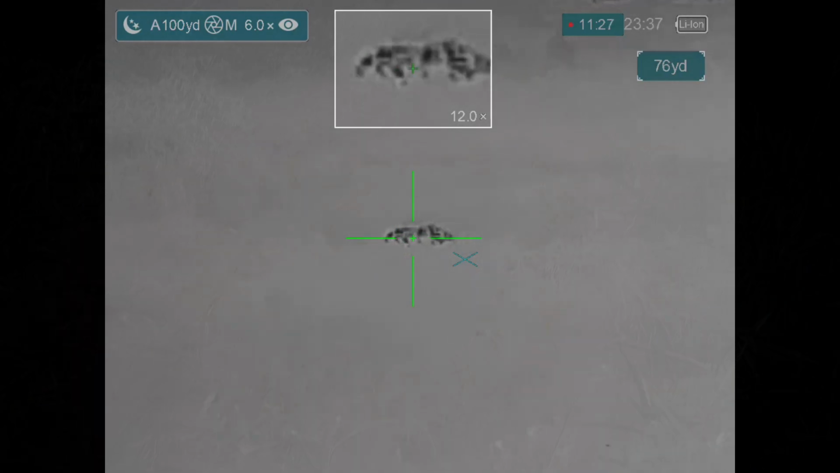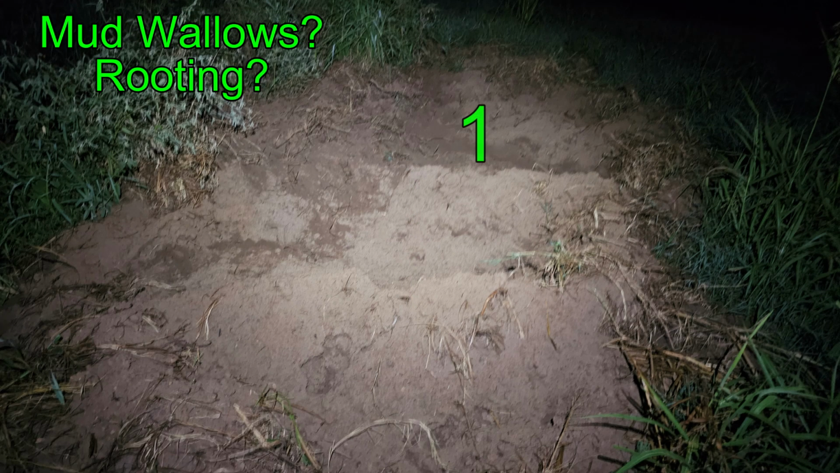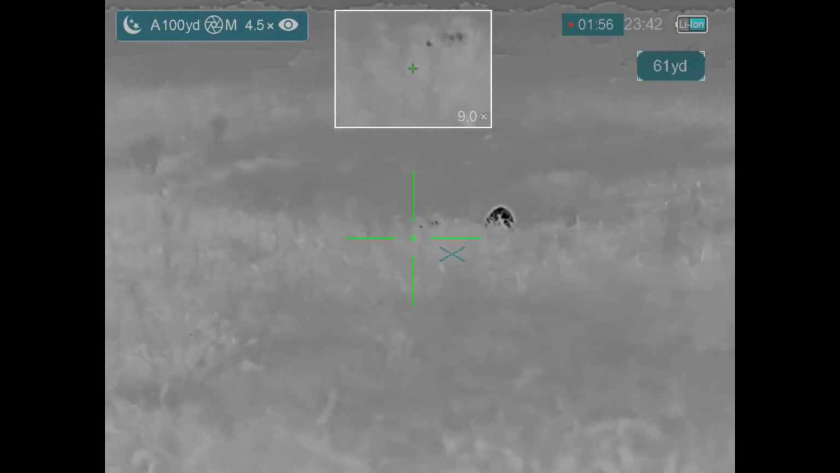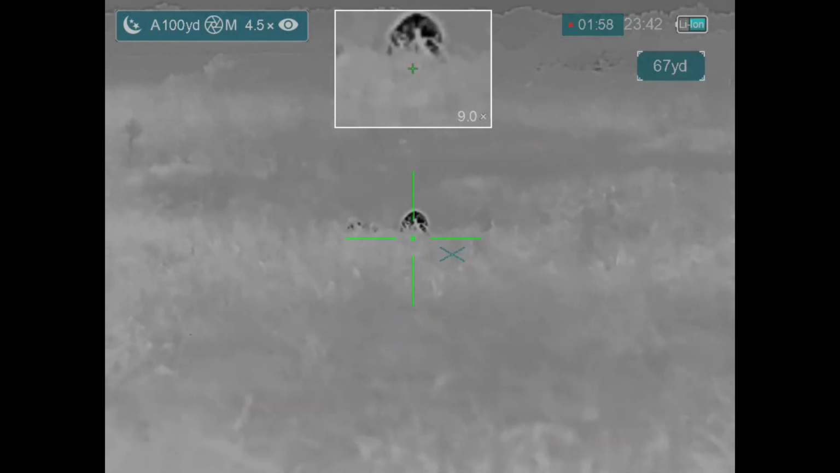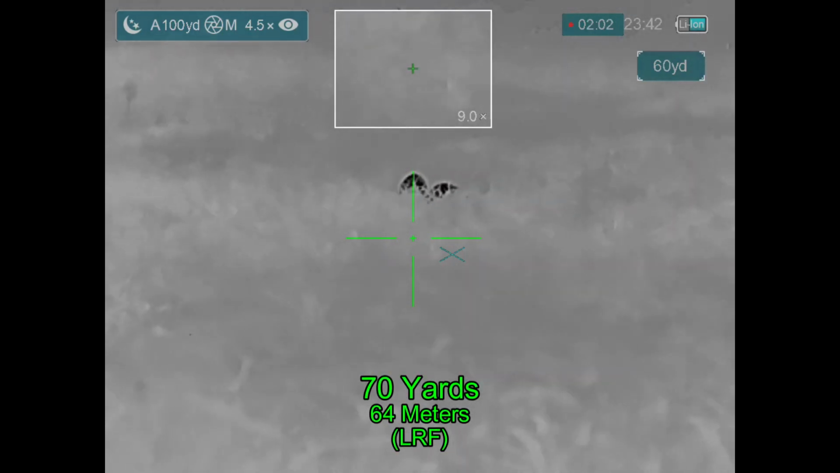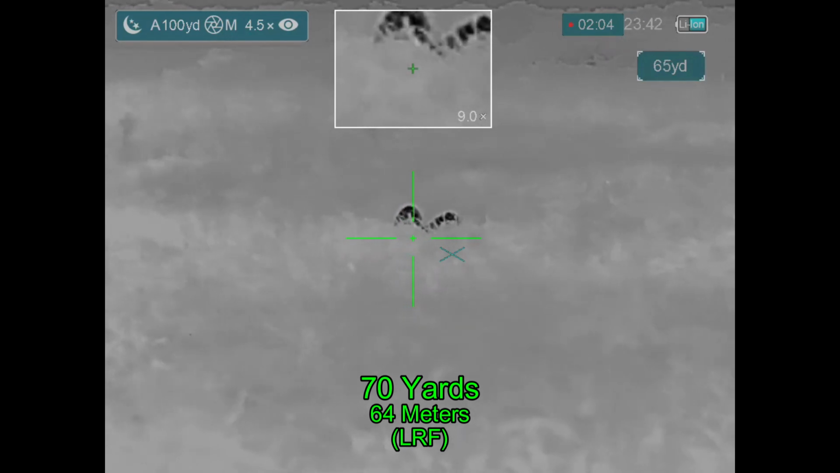So what are they doing where they are? I think they're rooting around. Where they were standing was close to these wallows that were probably mud wallows back when it was wet. And so they're right in that area near the telephone pole. And now I've finally gotten to a point where I think I can take a shot on them. They're side by side.